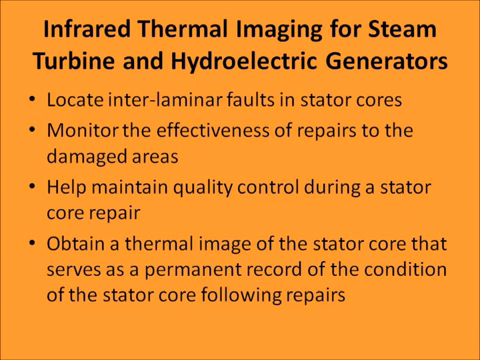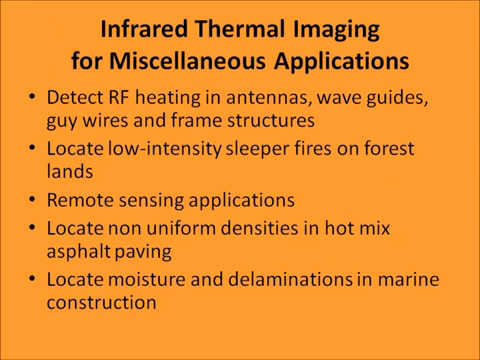Infrared thermal imaging for steam turbine and hydroelectric generators can be used to locate intralaminar faults in stator cores, monitor the effectiveness of repairs to damaged areas, help maintain quality control during stator core repair, and obtain a thermal image of the stator core that serves as a permanent record of the condition of the stator core following repairs.